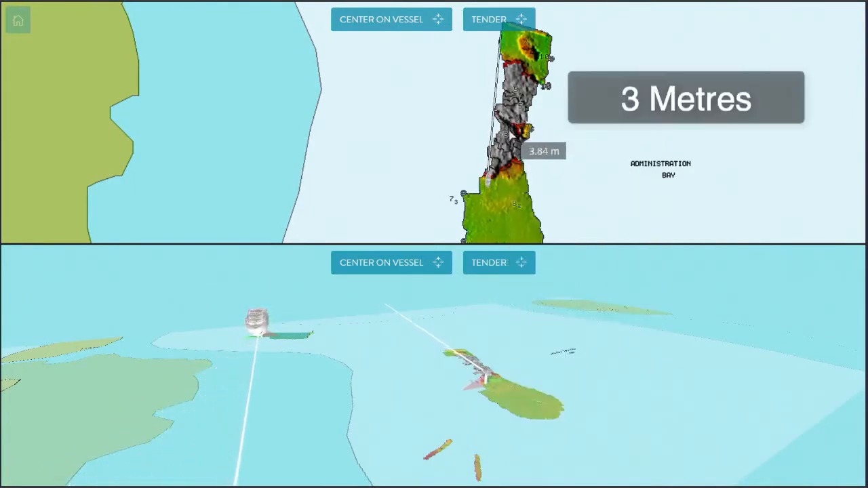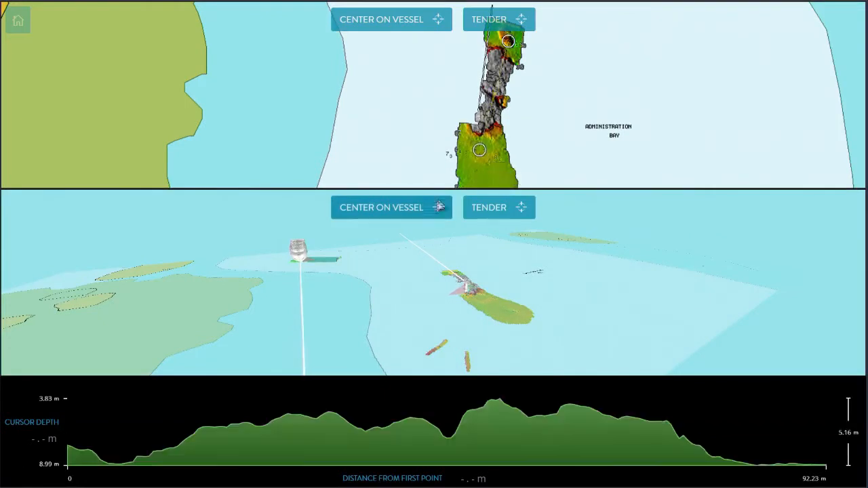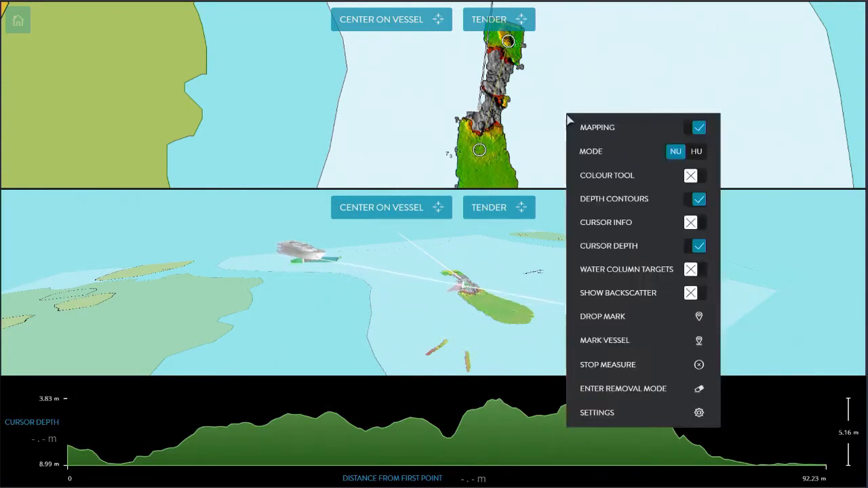Our superyacht draws 3 metres, and if we look at our depth cursor, we can see we've found some areas that are less than 3 metres deep. And if we look over here, we can see it's shallowing out at 3.8 metres, with deeper spots around 7 to 9 metres, which is what the chart told us. So clearly, there are some shallower spots we need to avoid in this area.